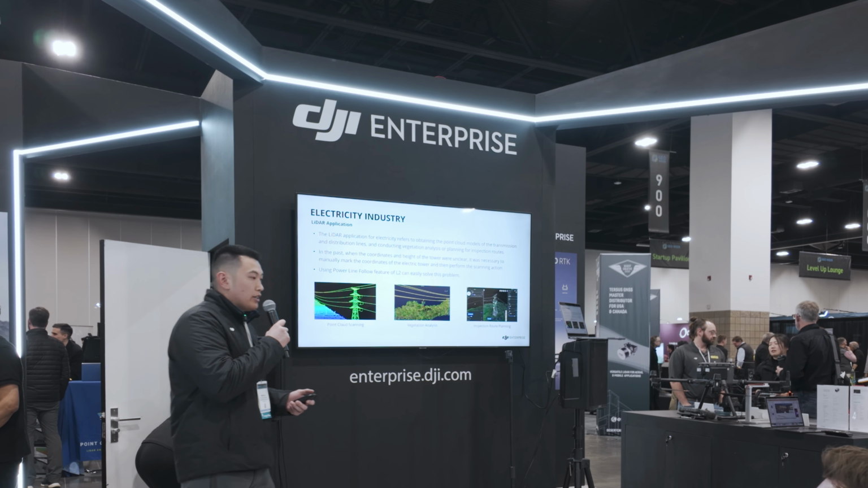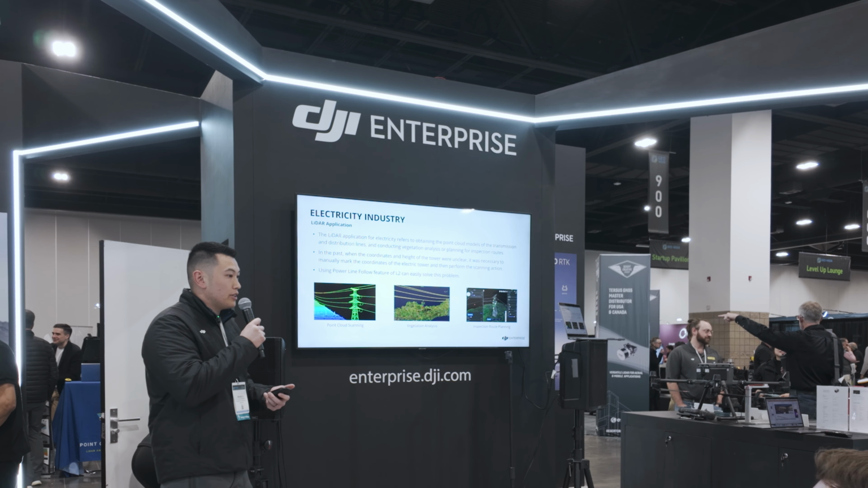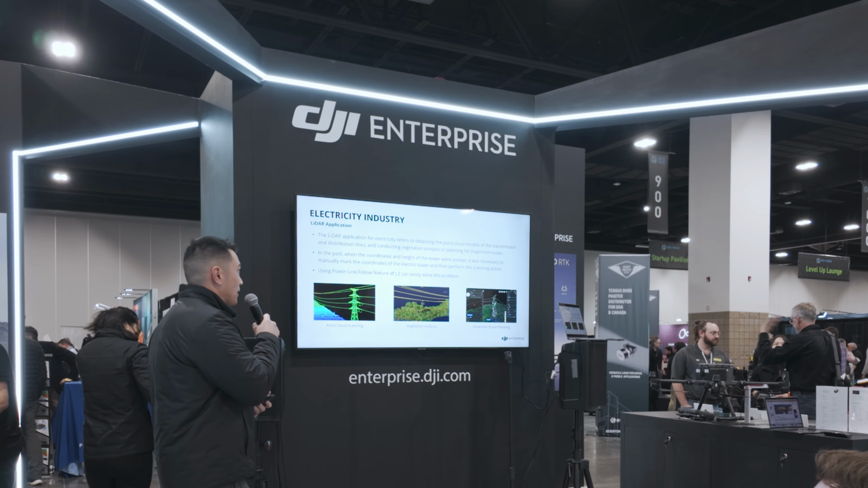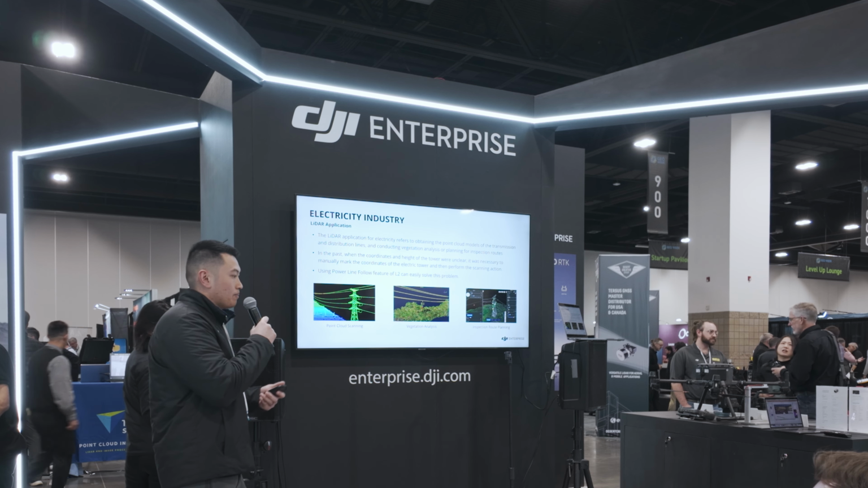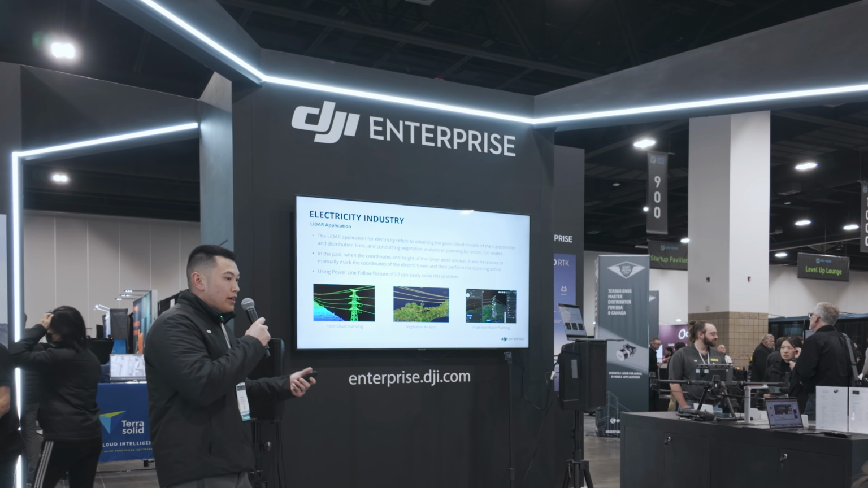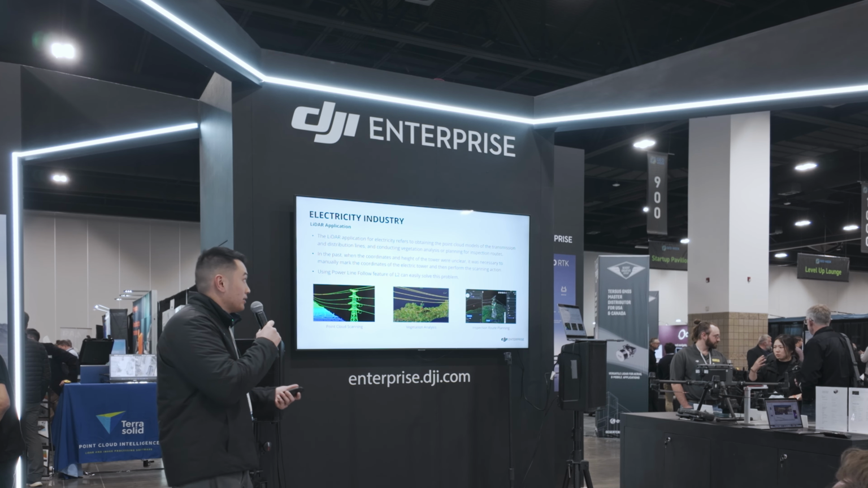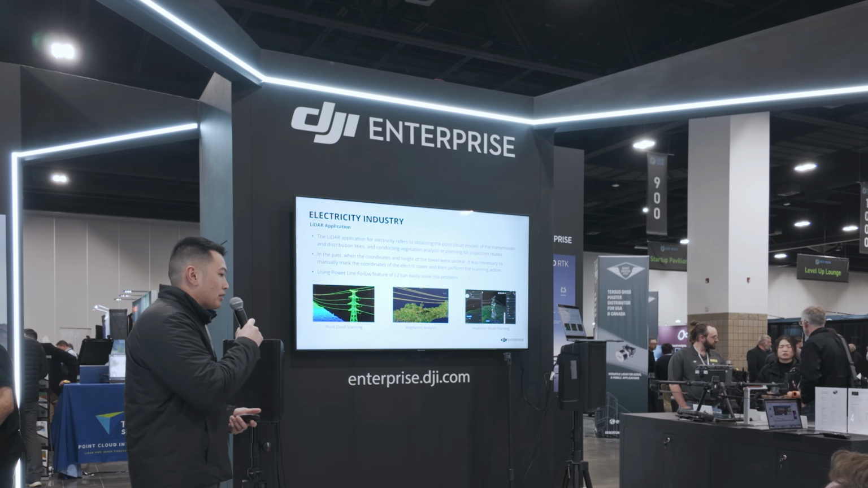So, kind of like an introduction of how LiDAR is used in the electricity industry: essentially it's generating point clouds. It's inspecting transmission and distribution lines. So those are the two assets you're inspecting with this LiDAR. You're able to complete a vegetation analysis and also plan for future inspection routes.